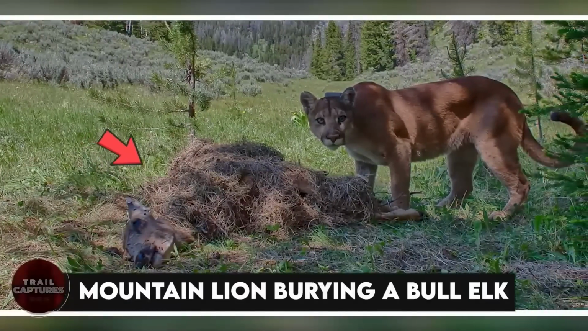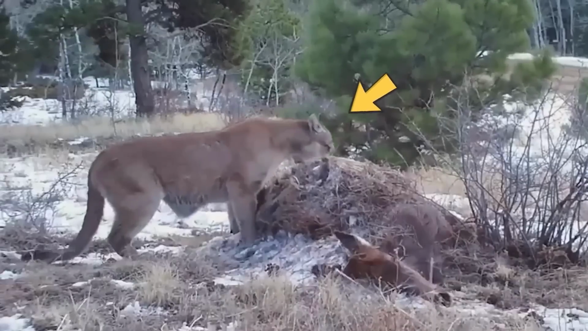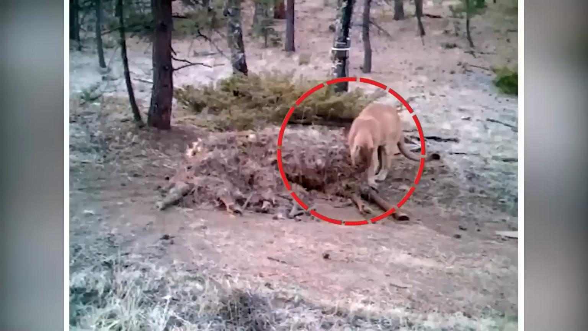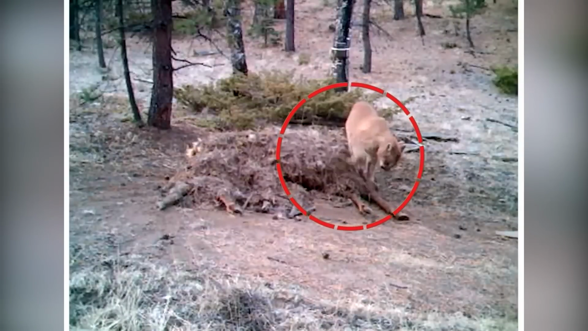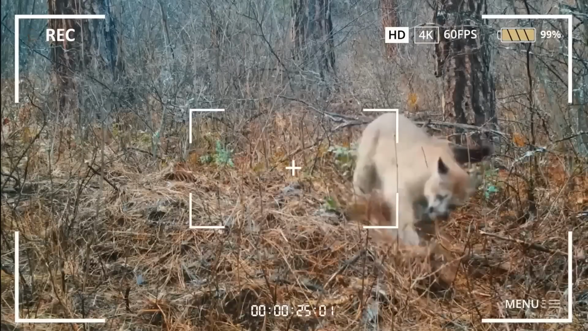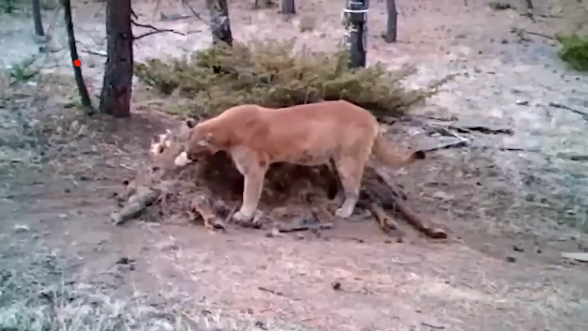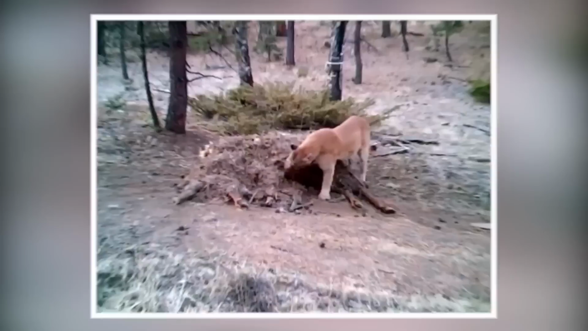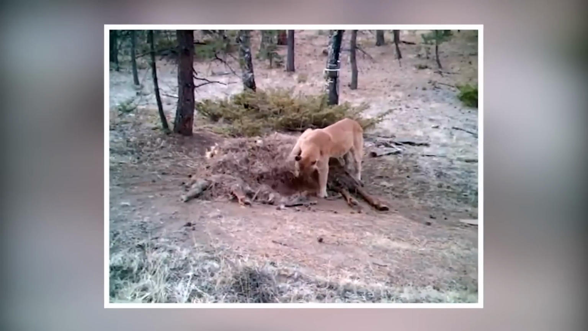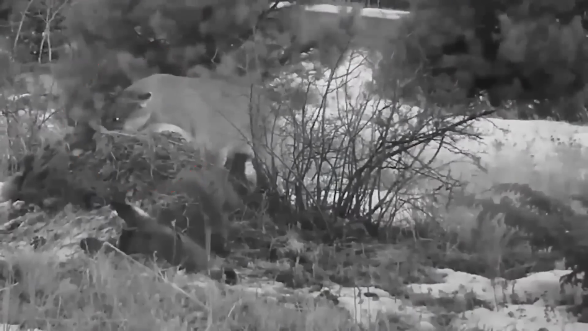Mountain lion burying a bull elk. The trail camera witnessed another distressing scene where the mountain lion is burying a bull elk. First, the mountain lion killed the elk and buried him under the mud. The whole process of concealing it is captured by the camera. The mountain lion ate the flesh of the elk and buried away the leftovers. It is one of the rarest videos in which a lion depicts a human-like character. Burying the dead is indeed not a normal habit of a lion.